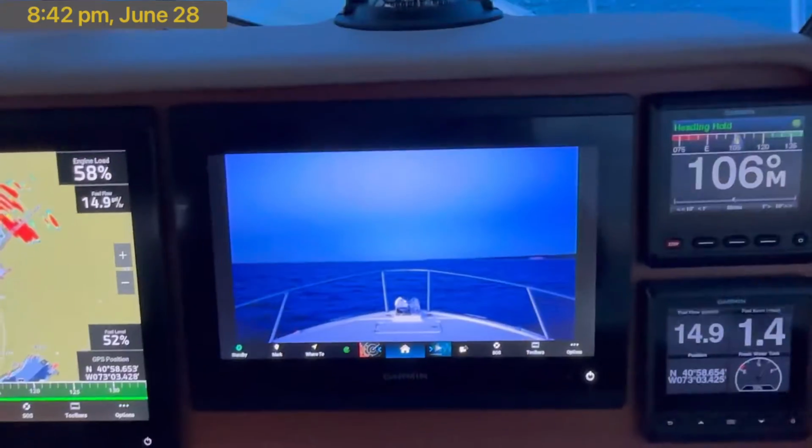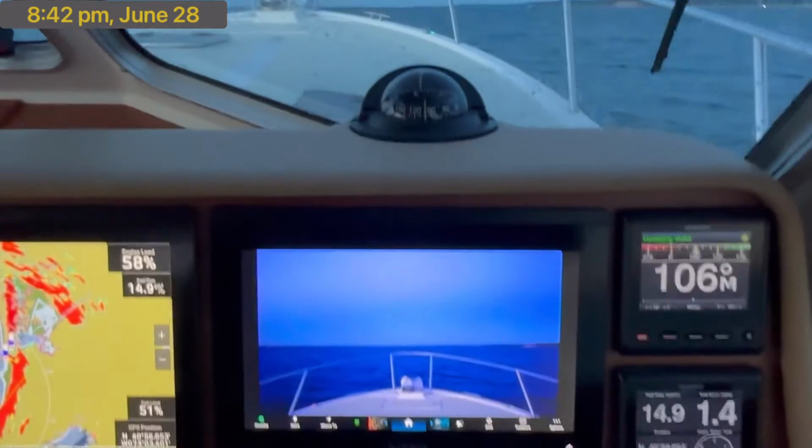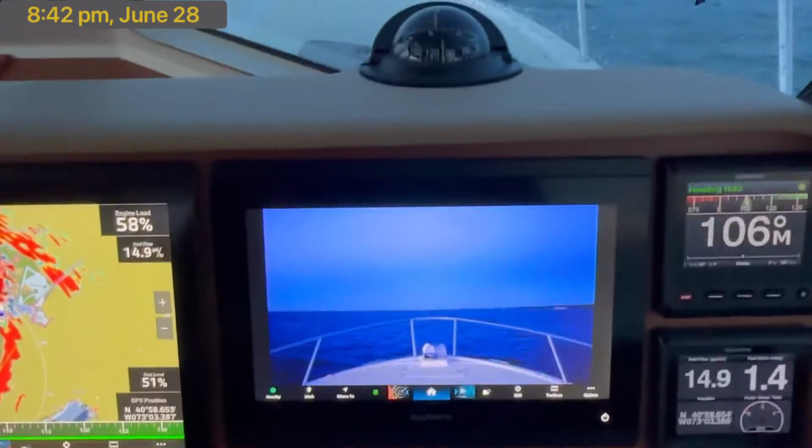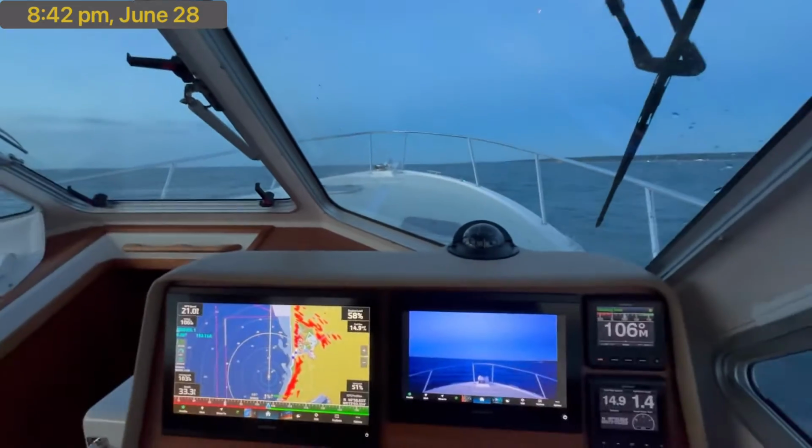There was a buoy I went by a couple minutes ago that I thought, it's getting hard to see them. Let me pull it up on the Nightwave. So we'll check back again when it's a little bit darker.